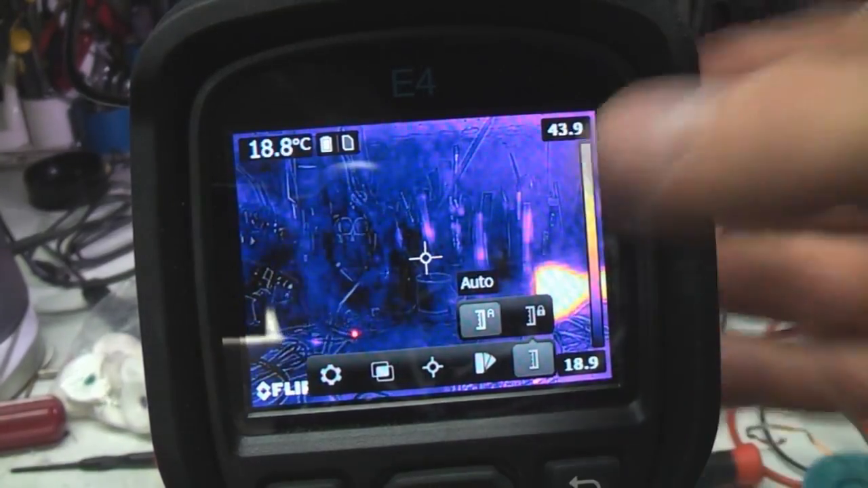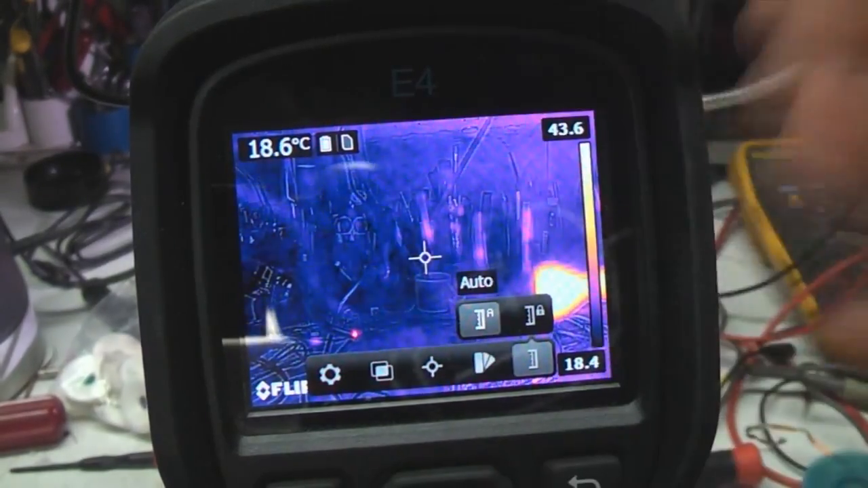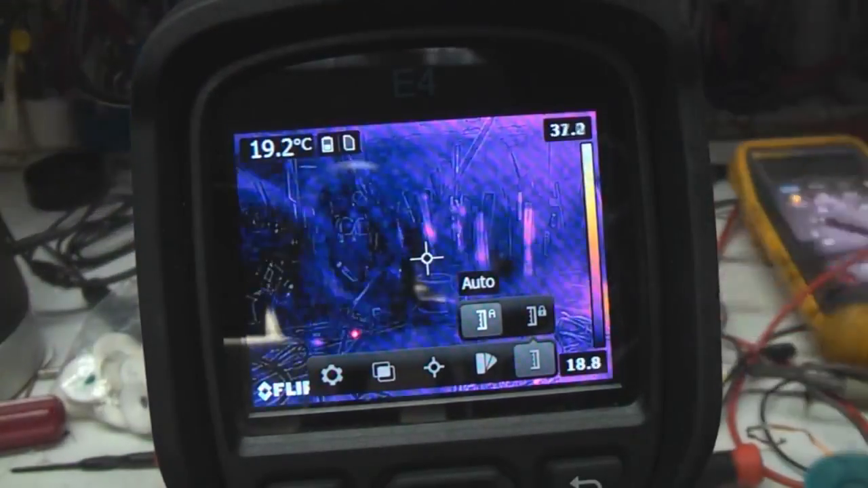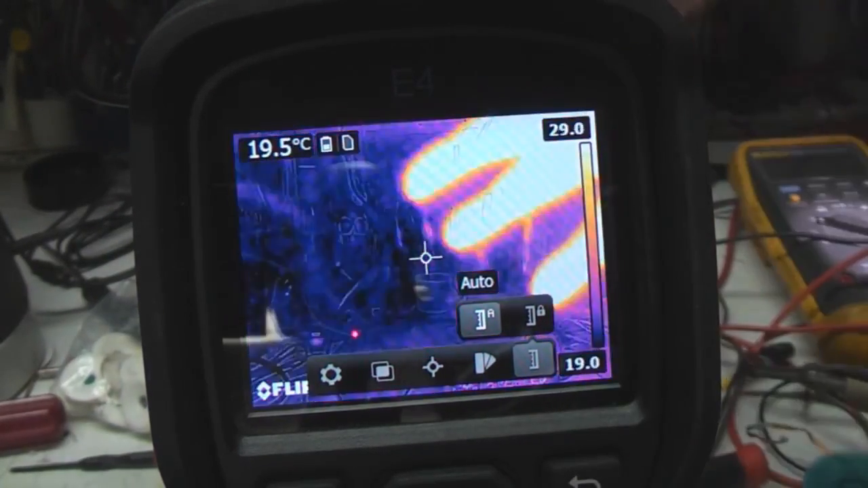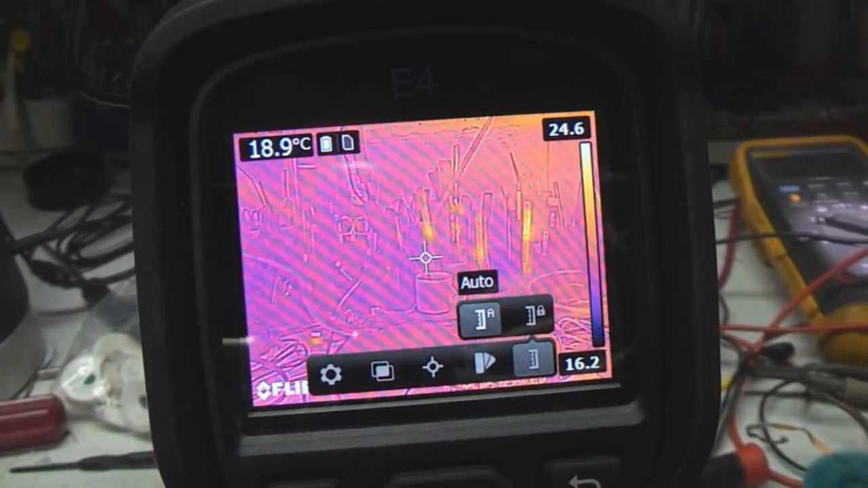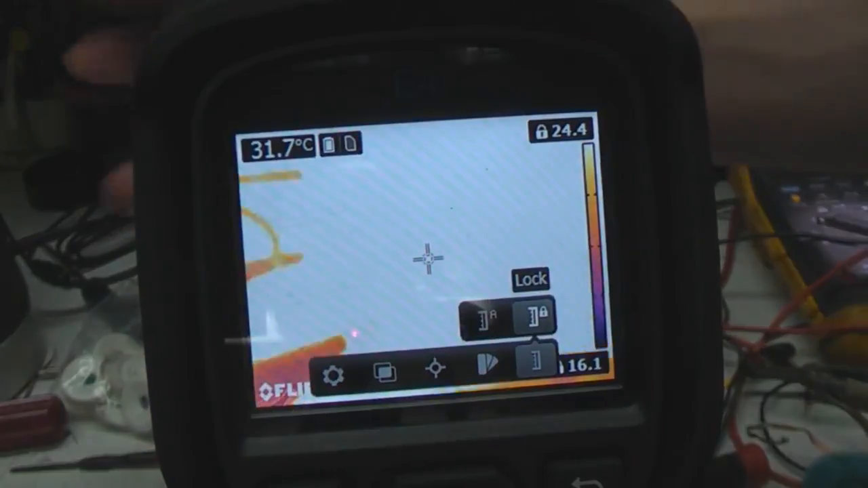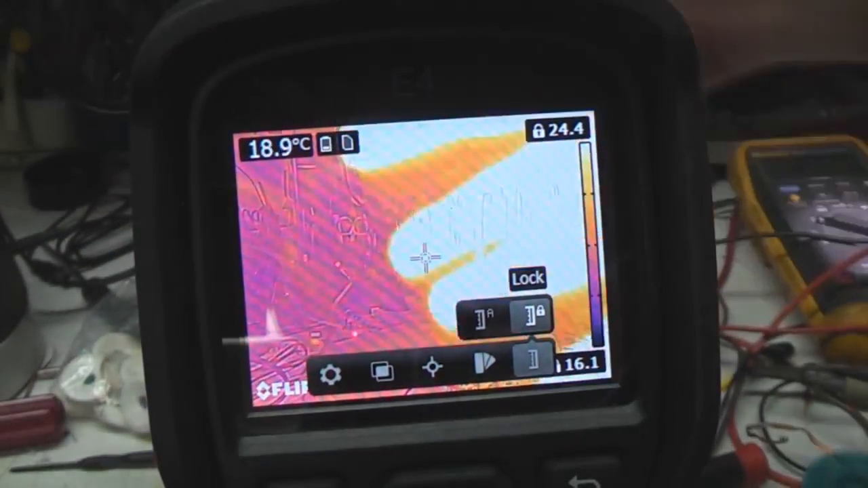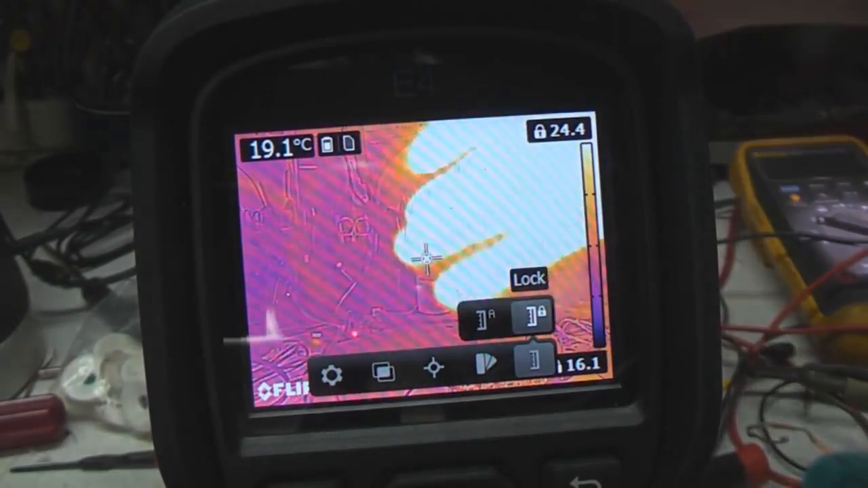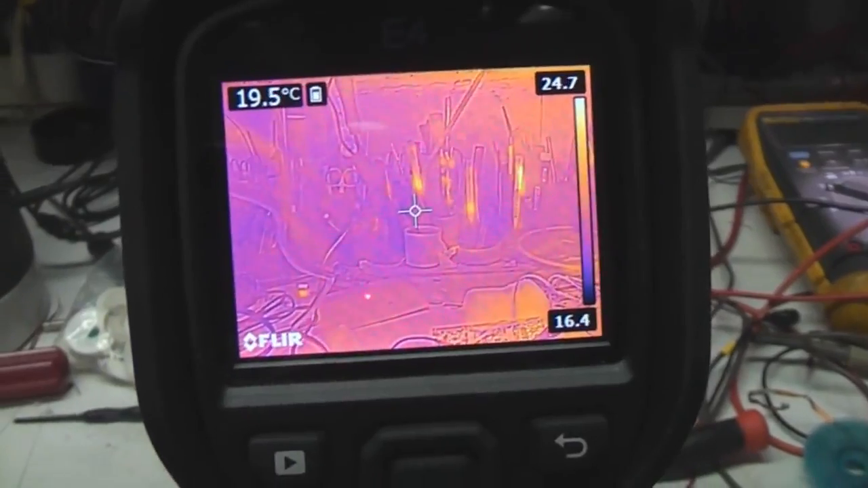Temperature scale, there's 2 options here. One is auto. What this does, this scales the colour range to all the temperatures that are within the scene. So if I take those hot lights out of the scene, it's sort of compressing it so you get a better resolution. So that's really optimising the visible resolution. But you can also just lock it, which locks it at the current range. So obviously anything that's really hot is just overloaded and stays overloaded. But if you want to look at temperatures within a certain range without auto ranging, that's sort of what you'd use. Which, that's pretty much it for the user interface.